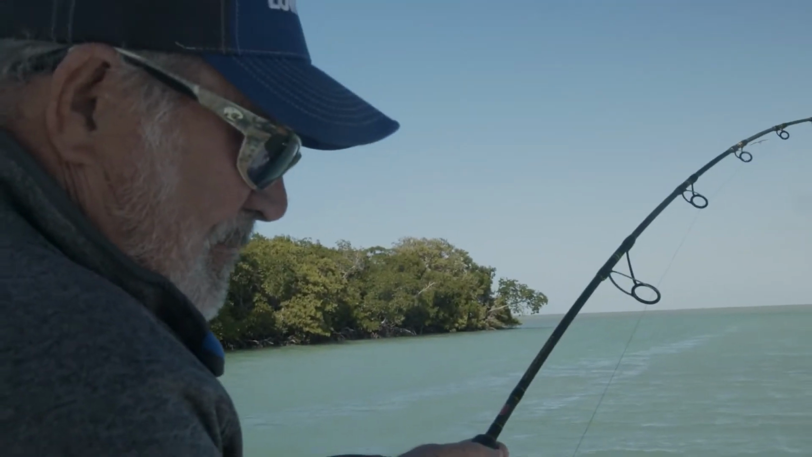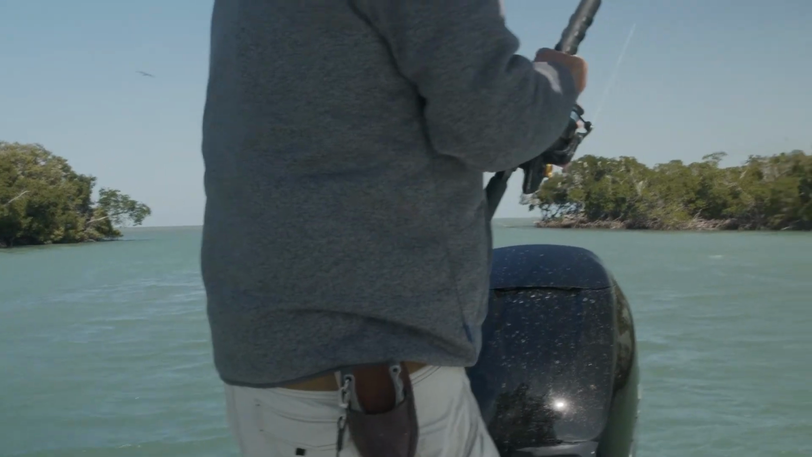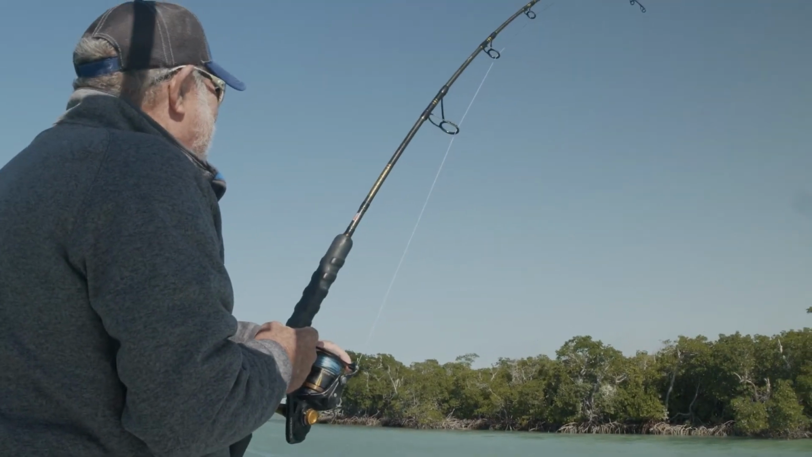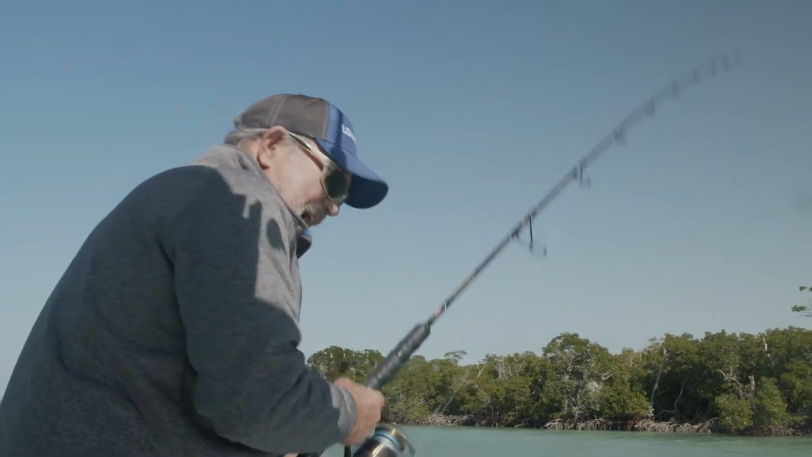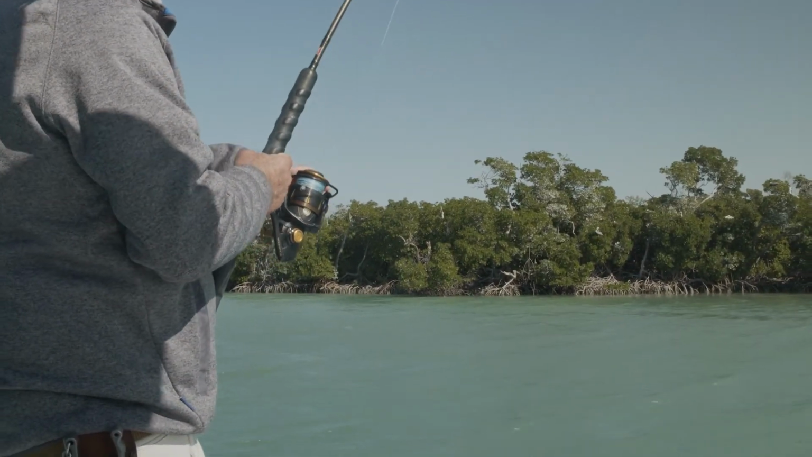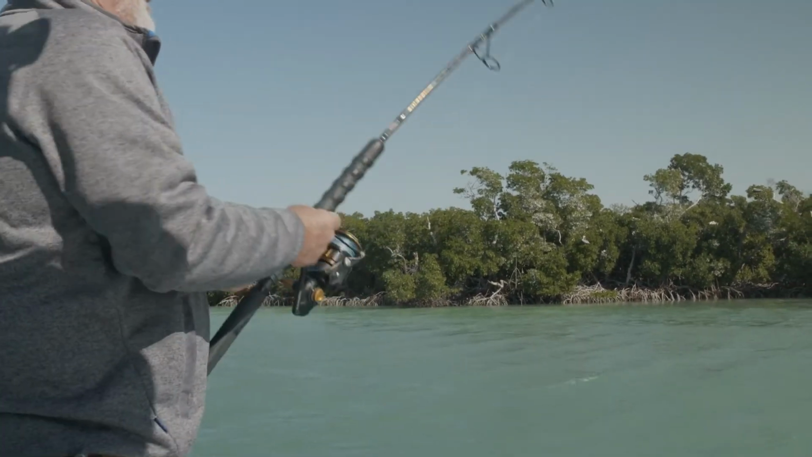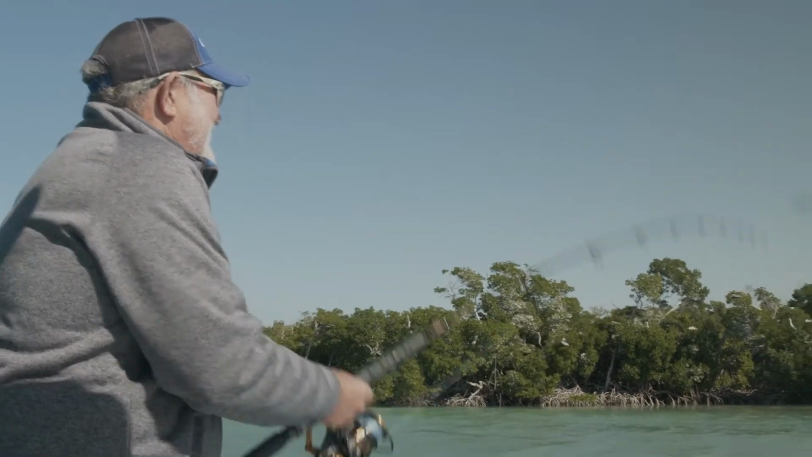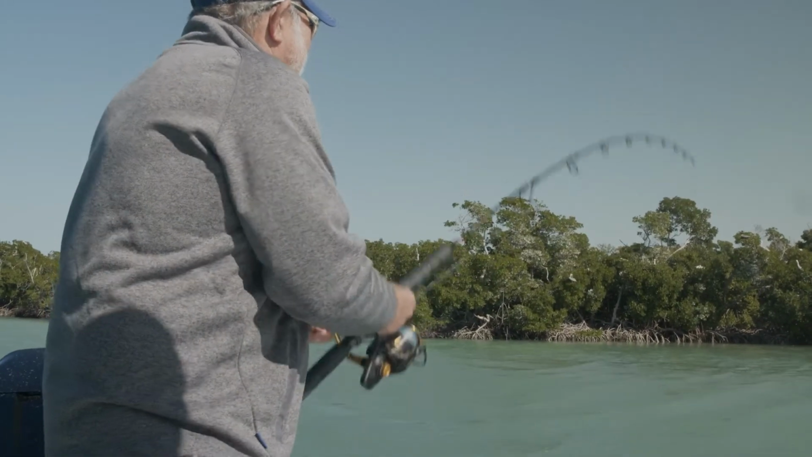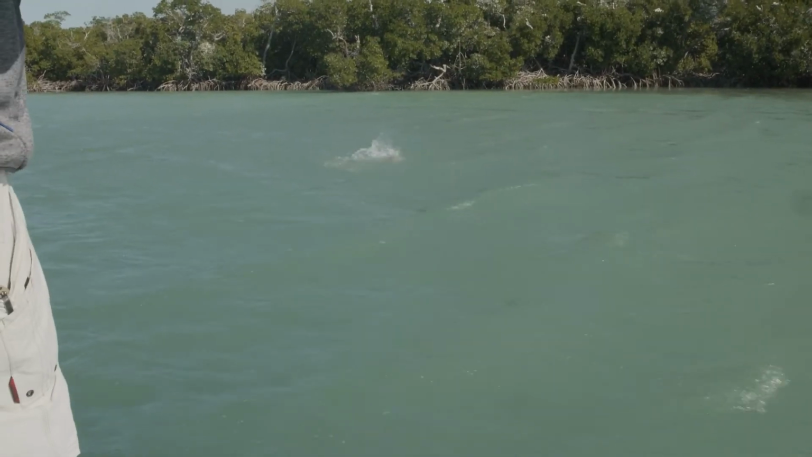Might be a nursey. That didn't take very long, Matthew. Two bites and then we got one. No, that was fast, RT. I don't think he's a real giant one, but I think he's the right flavor. There he is, right there. Pretty good sized fish.